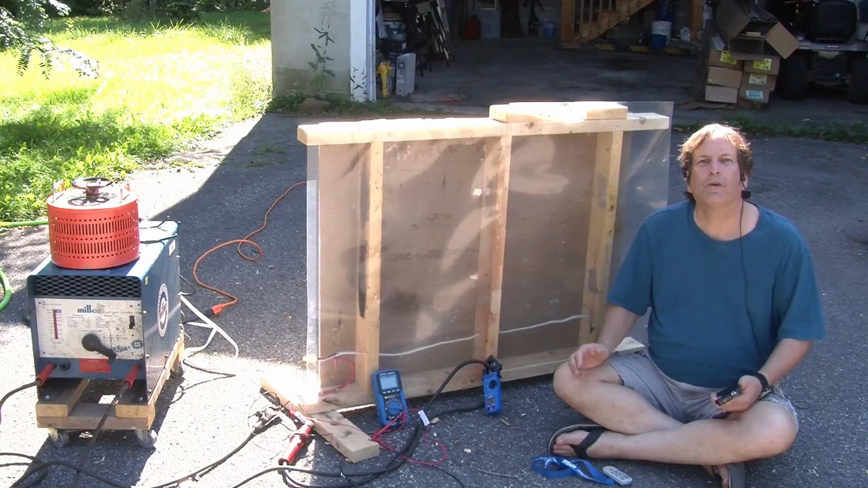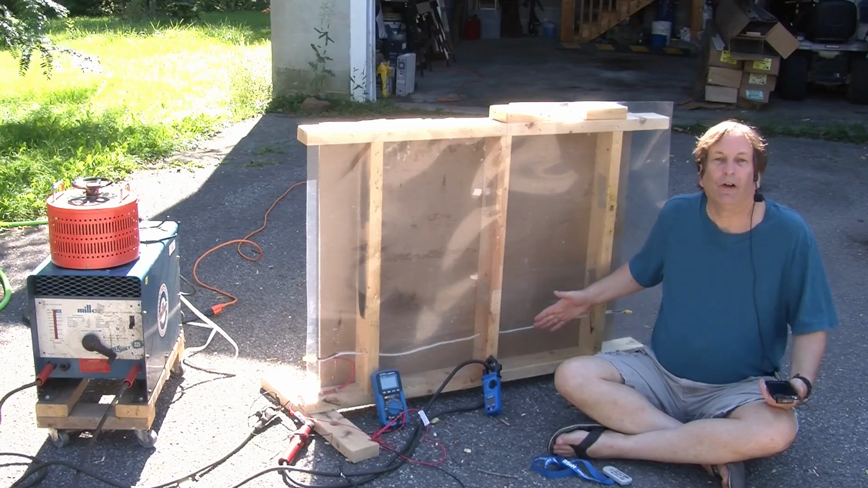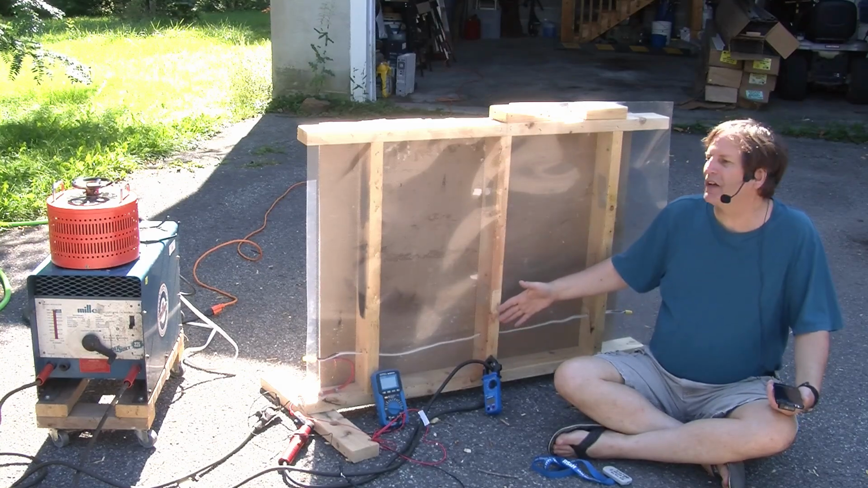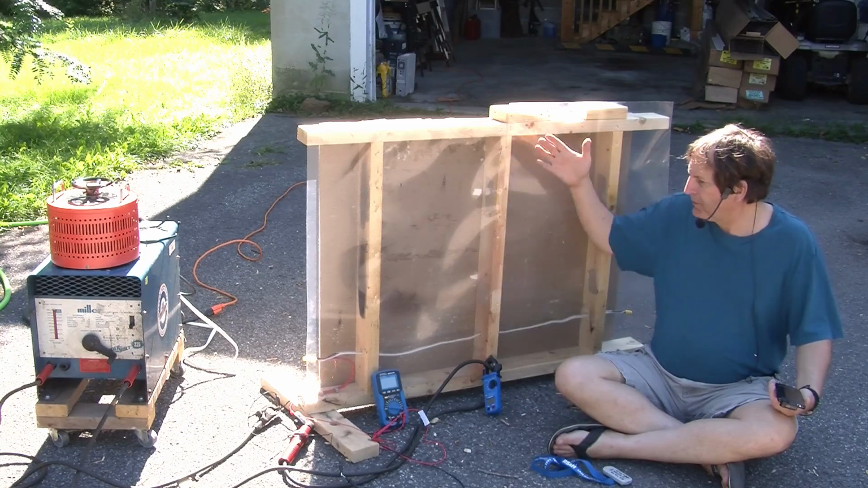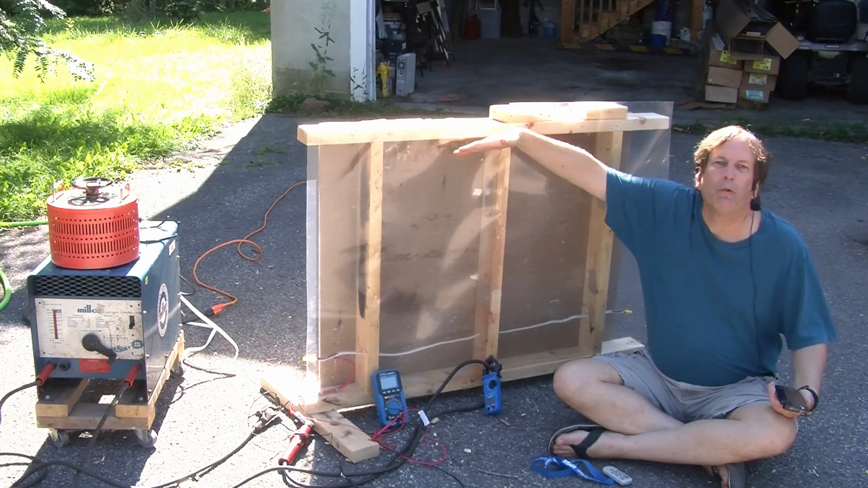Have you ever wondered what happens when a cable inside a wall overheats? Well, we're going to find out. This is a pretty standard inside wall. Some vertical 2x4s, drywall on the back, and drywall in the front.